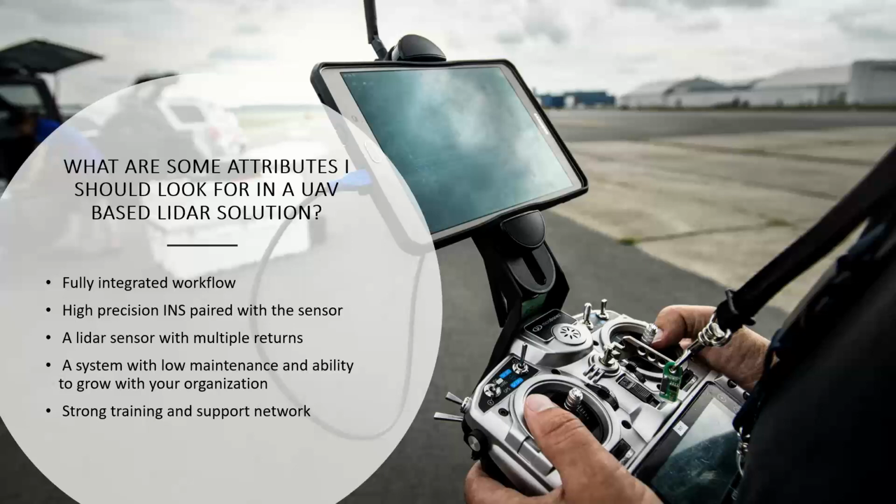Another thing is a LiDAR sensor with multiple returns. As we discussed in the previous slide, in a lot of cases people are looking to utilize these types of systems on a highly vegetated site. So having a sensor that can give you multiple returns, at least a minimum of two, with a high point density and above, is going to give you ample opportunities to penetrate through that vegetation, get shots on the ground, and produce surfaces under that tree canopy.